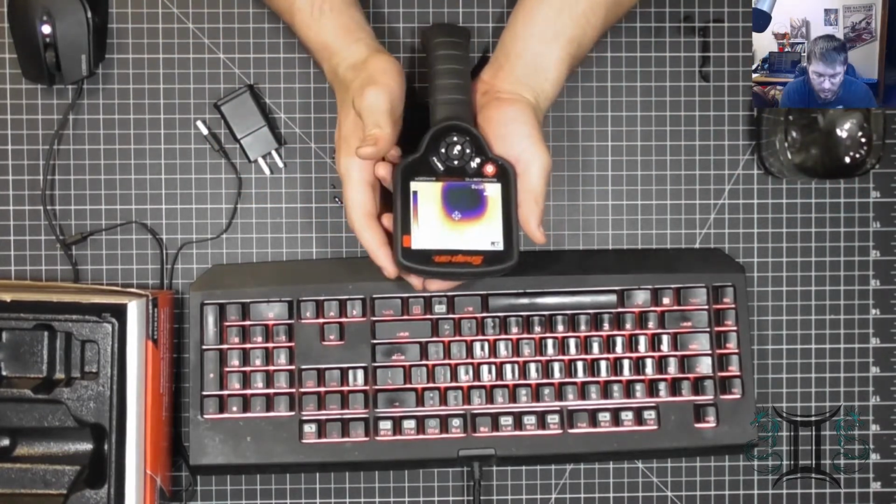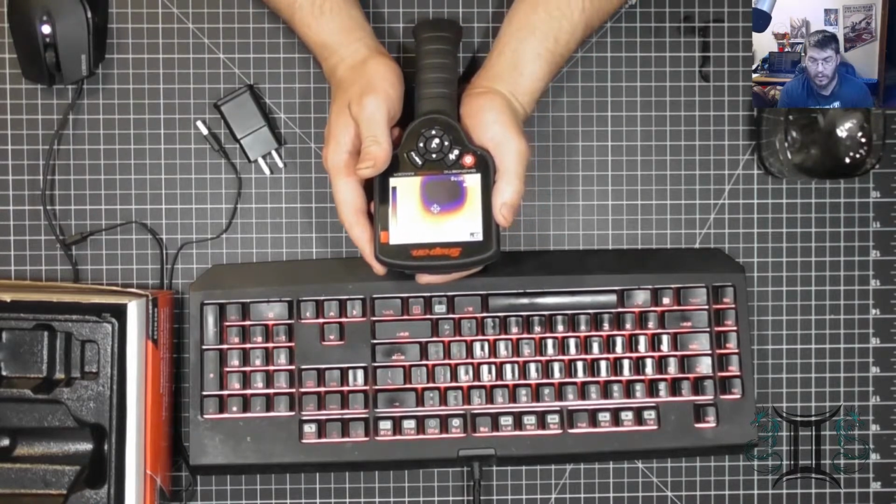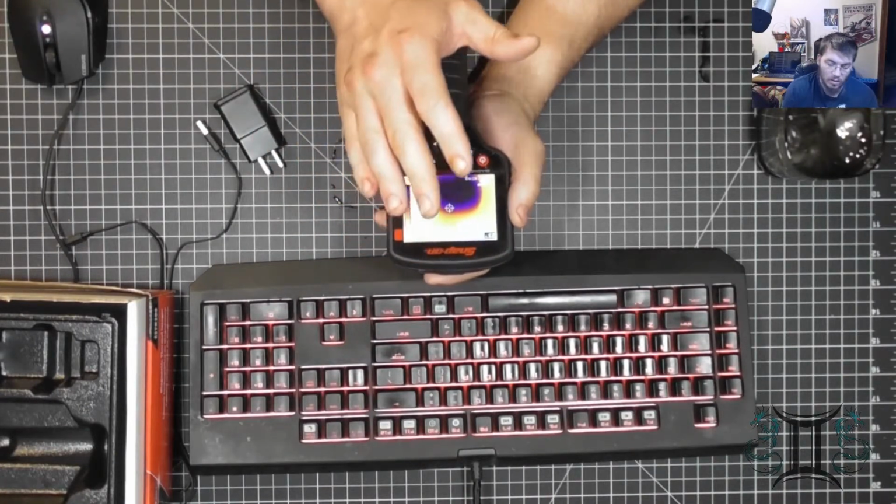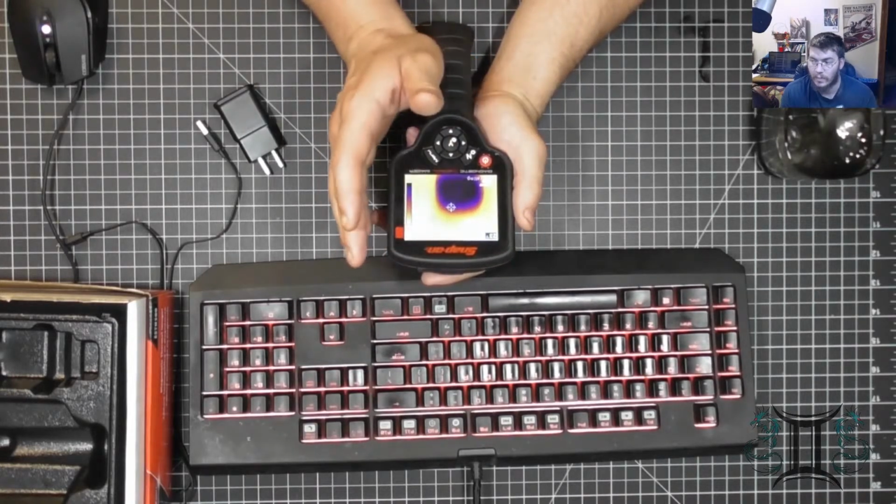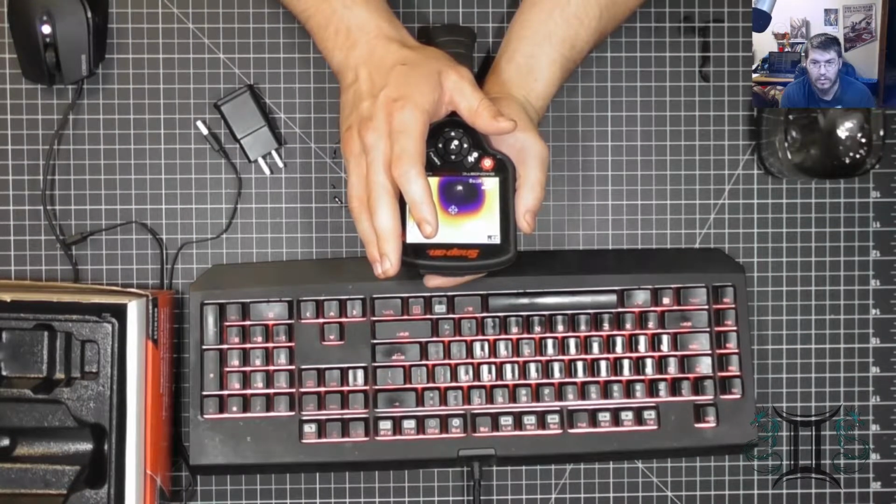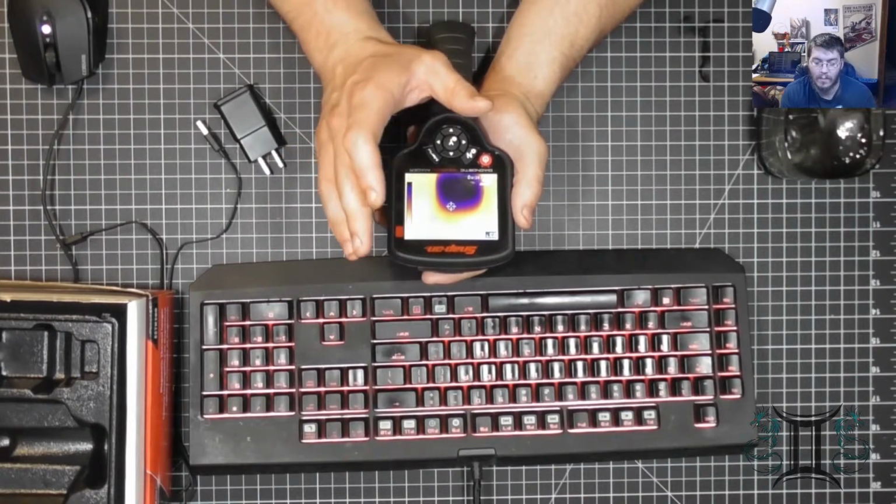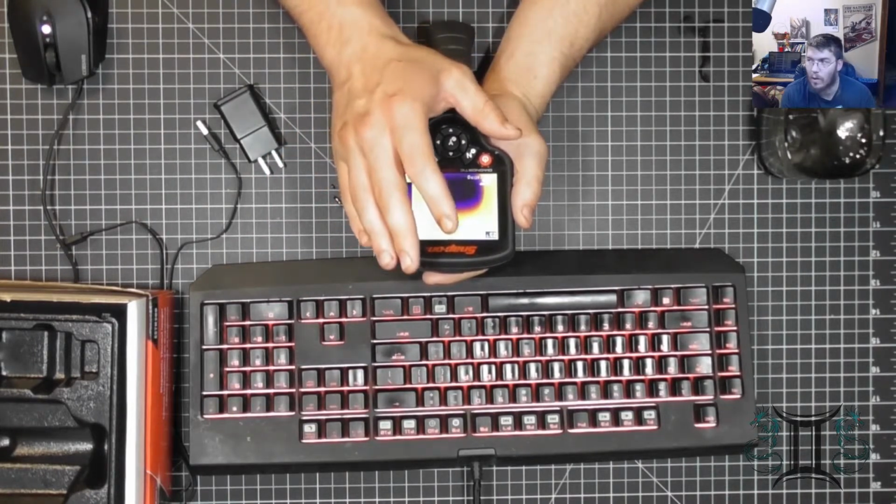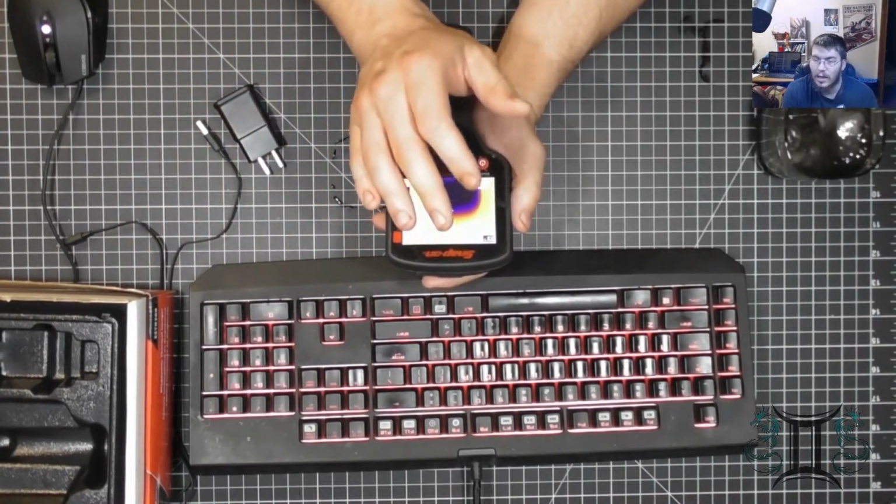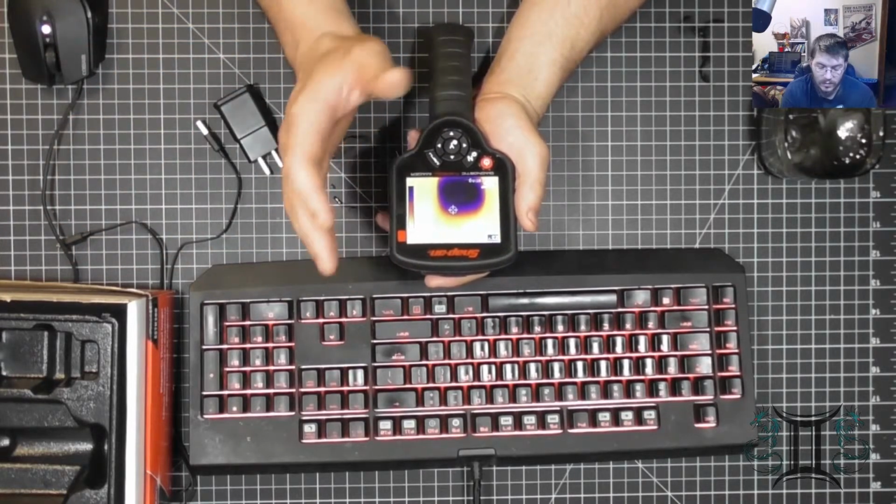My thoughts and regards on this device: there are better ones out there for a cheaper price, but I like this one because I can see the screen, and I also got a deal on this one. I wish the temperature range went up to about 1200 degrees Fahrenheit, because some of the stuff I work with gets up around 1400 degrees. Unfortunately, we can't all have what we want, but since I was able to get a deal on this, and it has a screen that I can actually see, this is the one I went with.